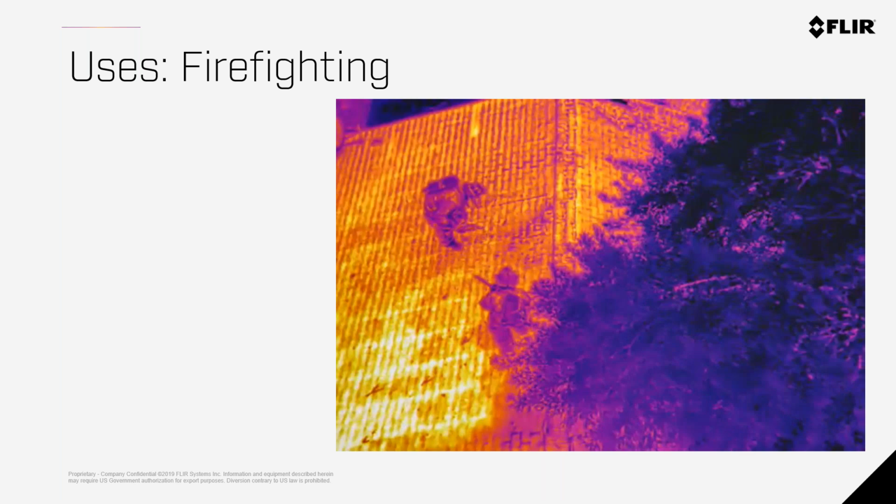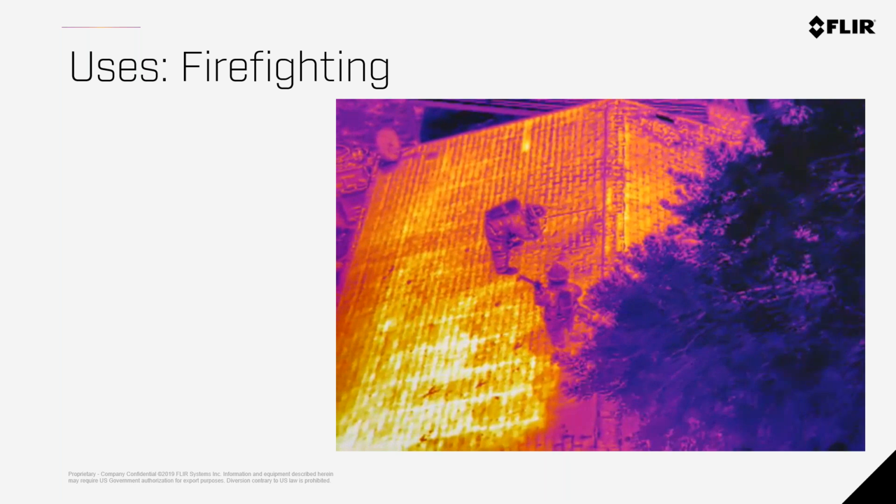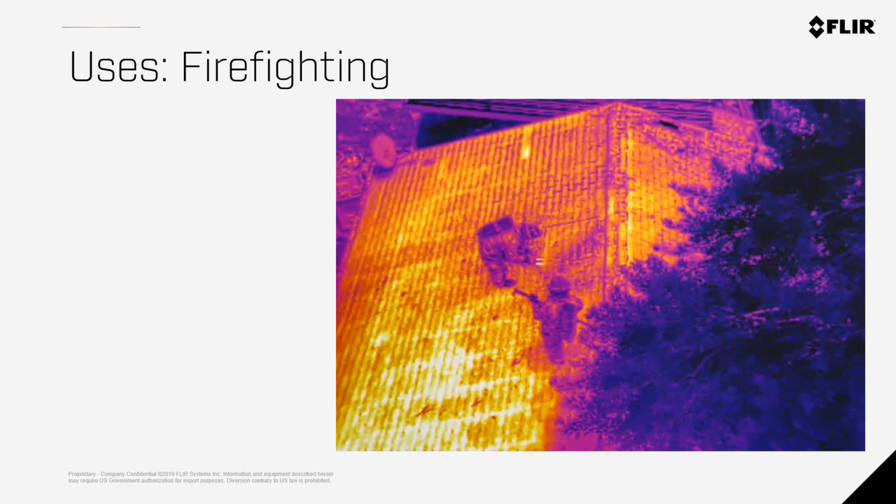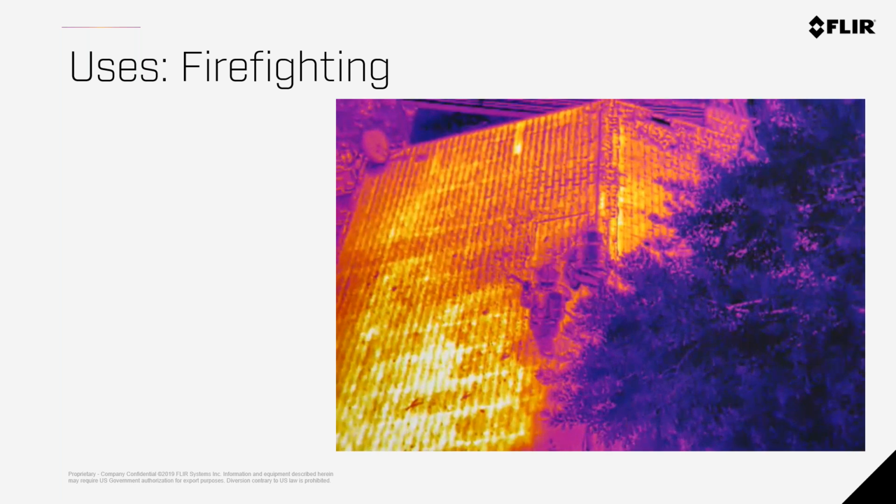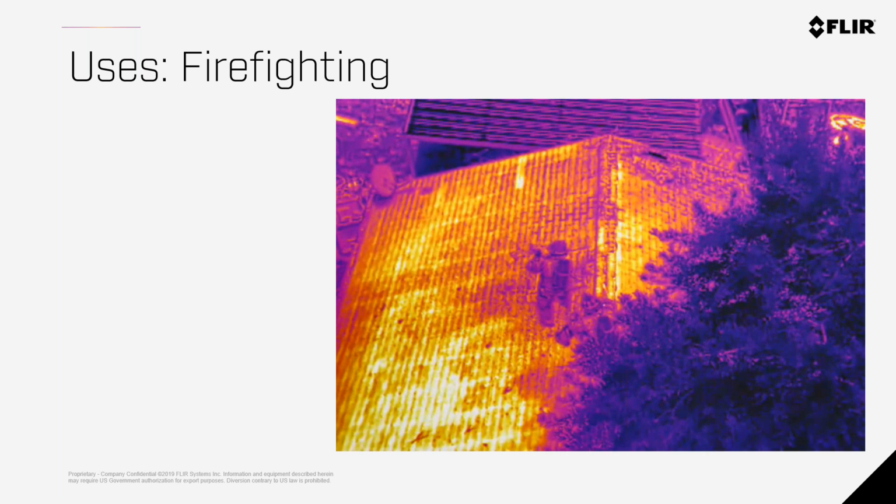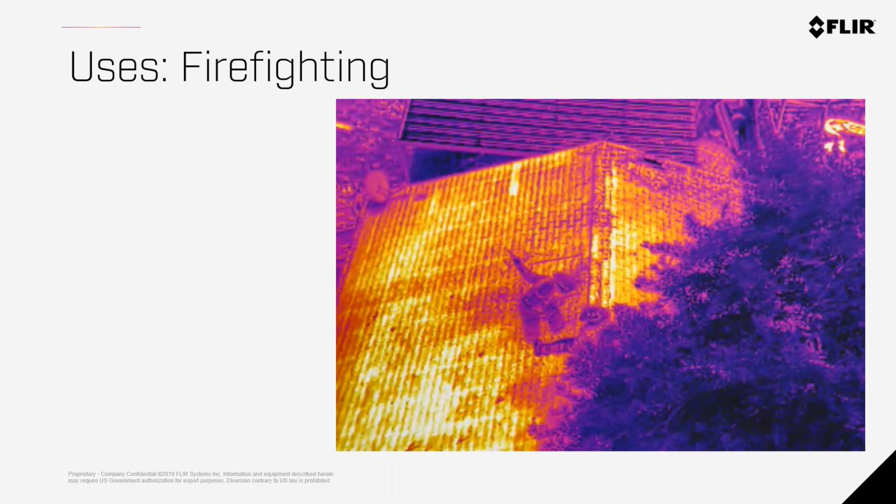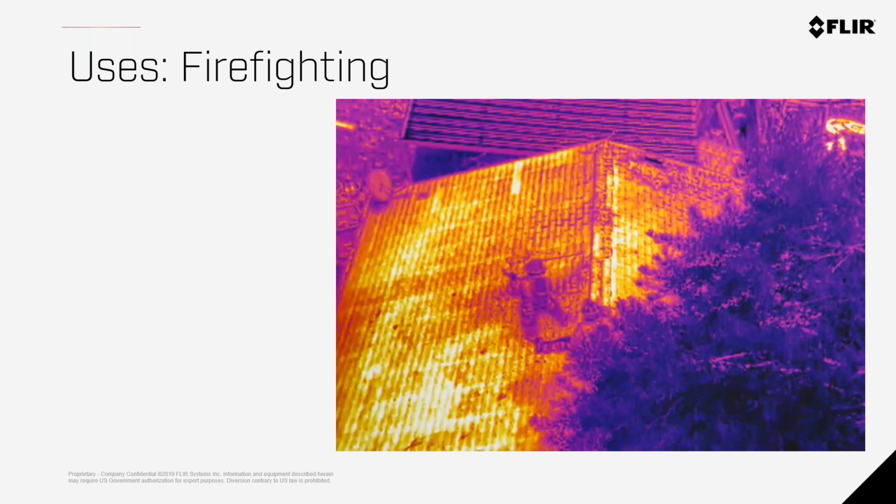So what's happening here is there's two firefighters that are cutting a ventilation hole in the roof. This allows the toxic gases to escape through the roof, making it easier to fight the fire from inside. So the department can look at this and see if these guys did the ventilation cutting appropriately, if they are safe. They can see the status of how things are going, and again, you're able to locate hotspots.